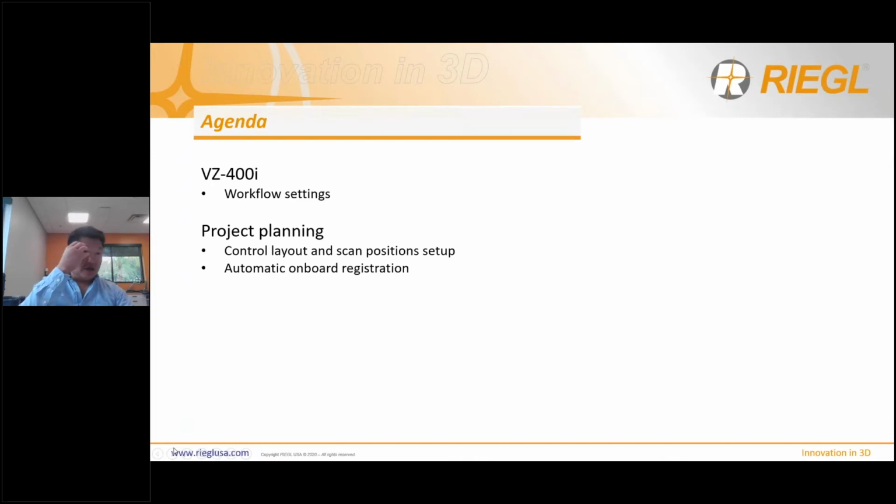So in the past, we were forced to lay out a lot of control out in the field, but with the new workflow, onboard registration, and also the robustness of our registration processing in RiSCAN PRO, we can reduce the amount of controls necessary out in the field because we're using all the data to register itself together. And in a sense, that's also a means of control tool as well.